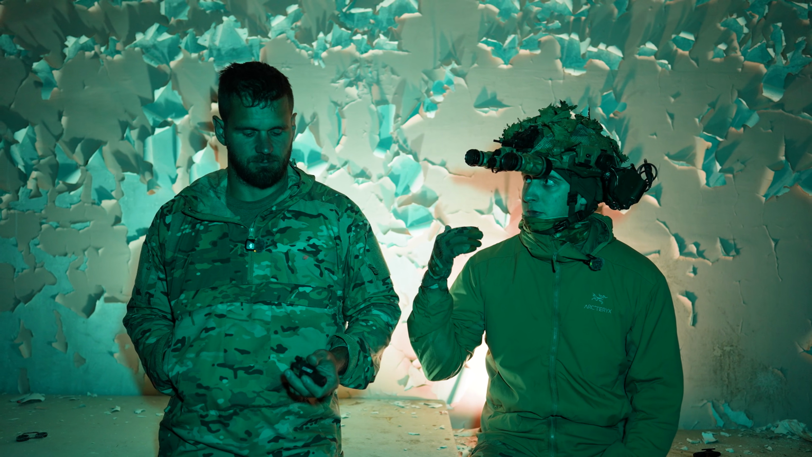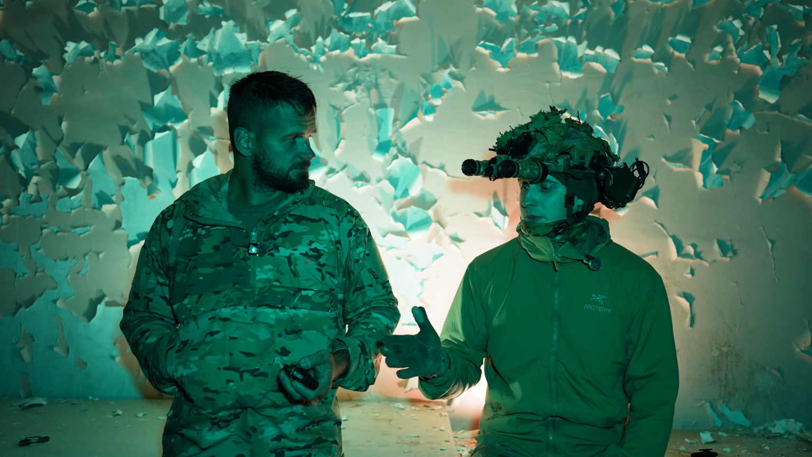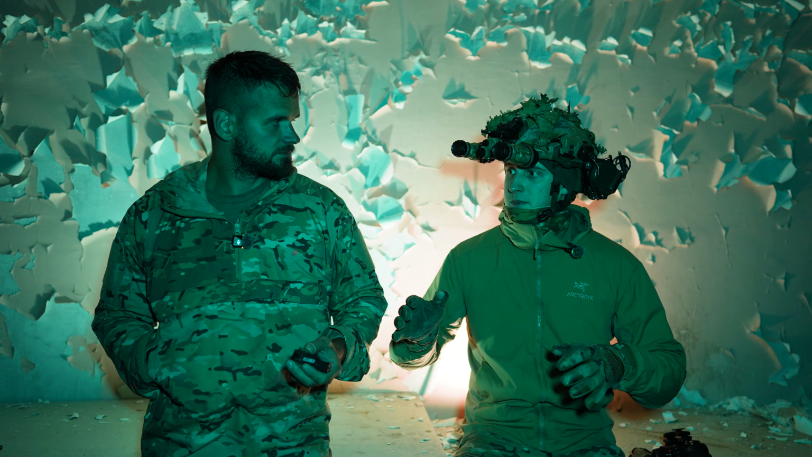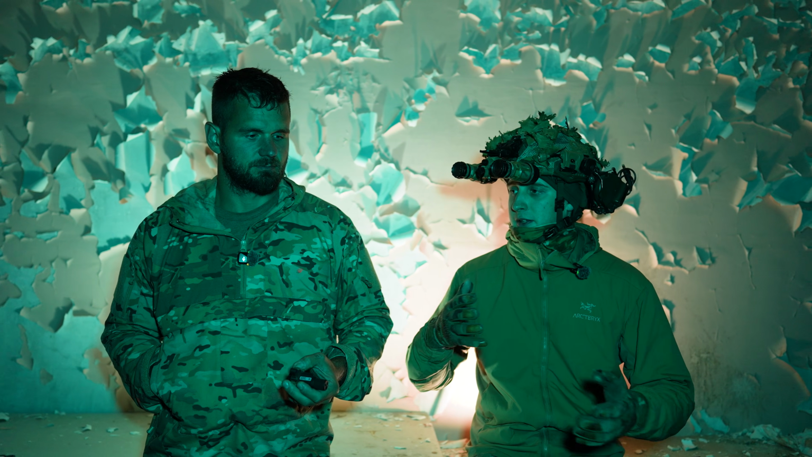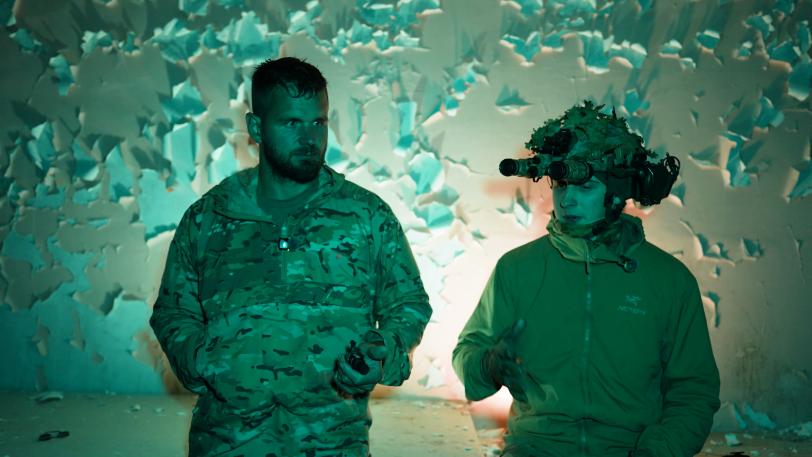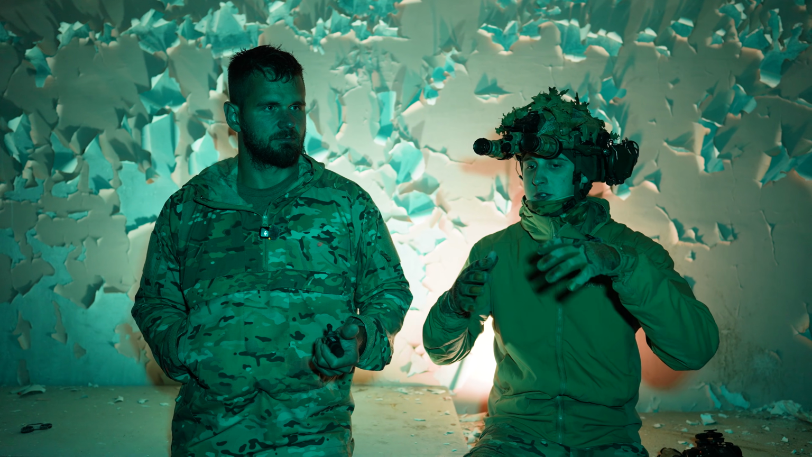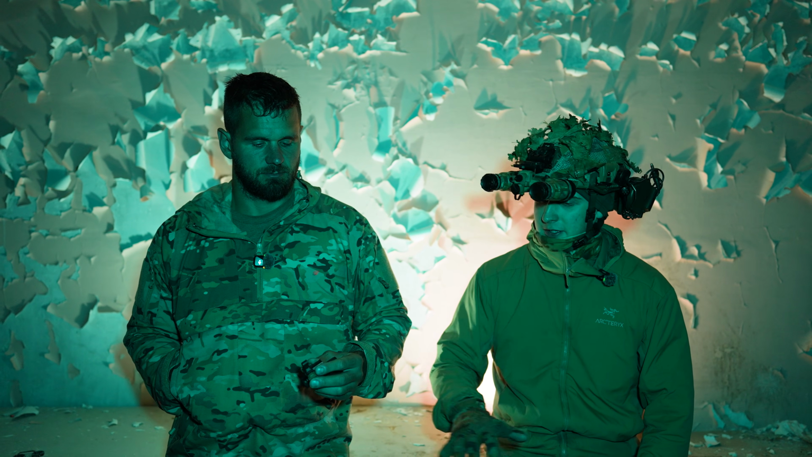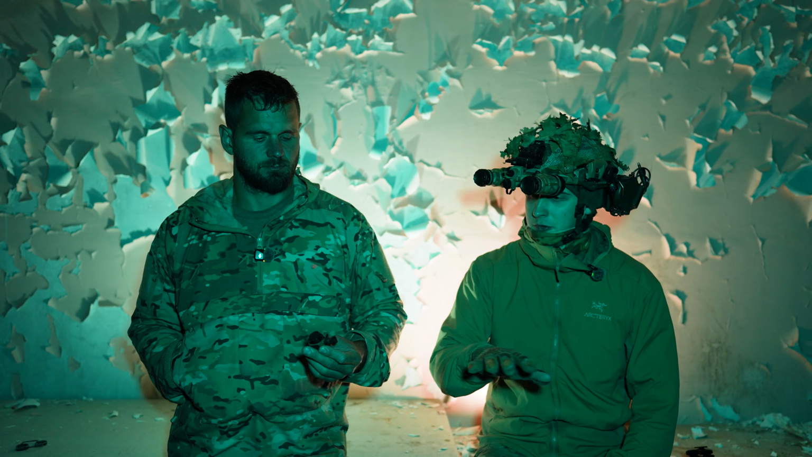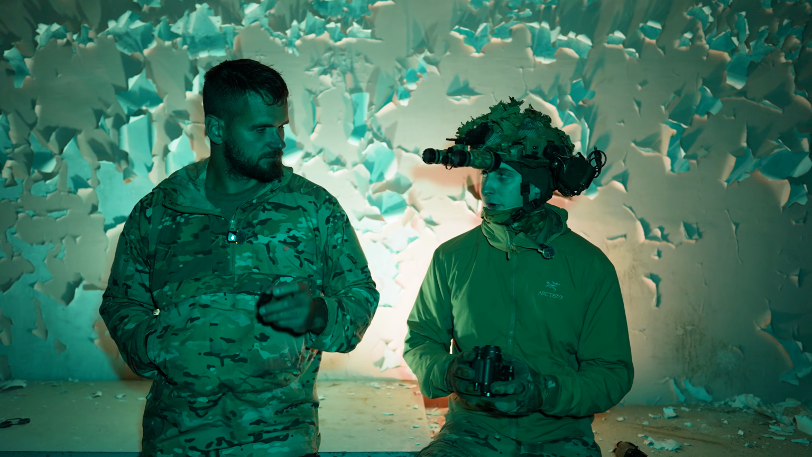You can sprint, run, you can do very dynamic stuff. Yeah, as we saw from the range test, after 500 meters, it gets too blurry to identify different people and stuff. But in your effective range, where you are effective with your rifle, you have perfect situational awareness in that small bubble. I would say up to 300 to 500 meters. And after that, just go for the thermal.